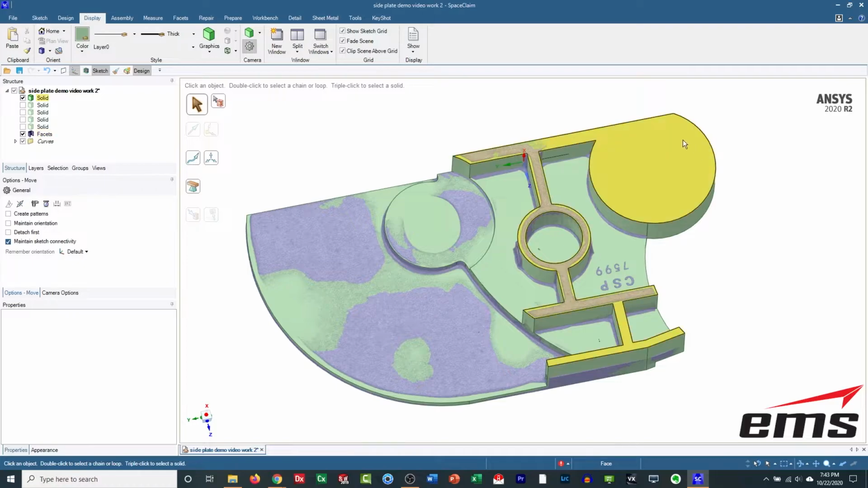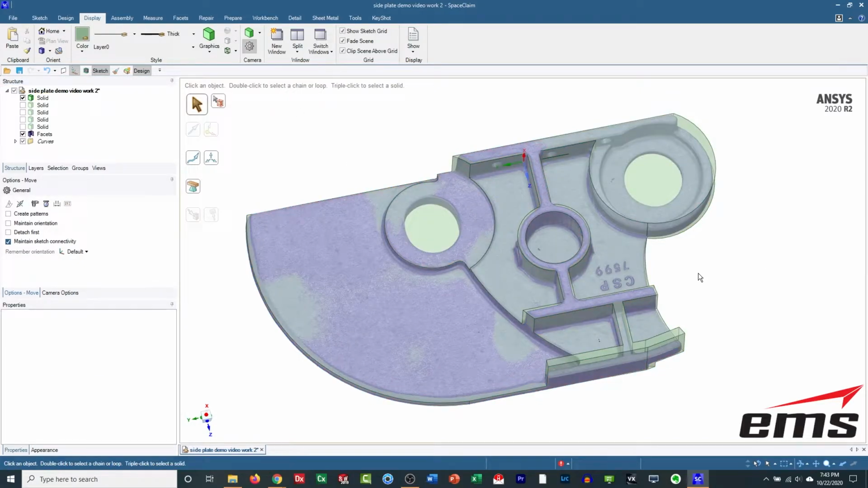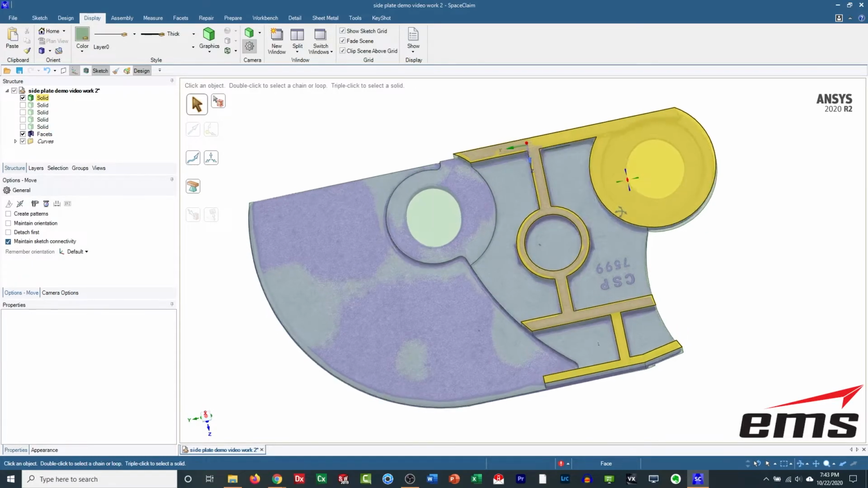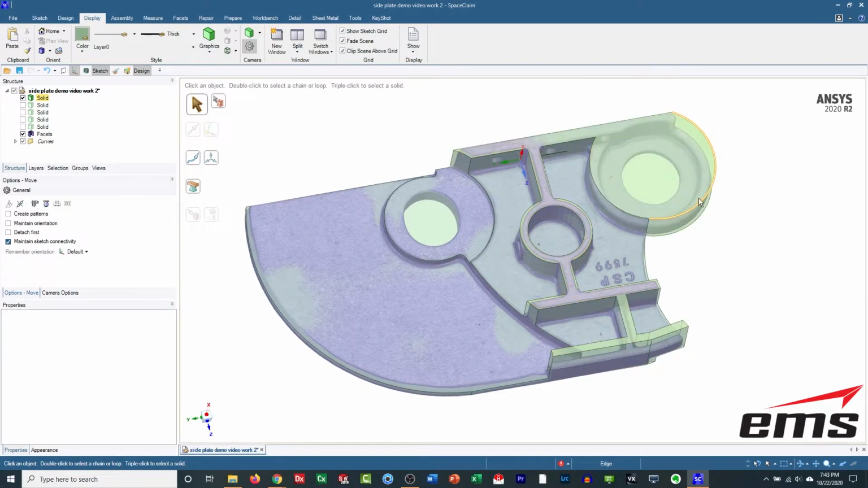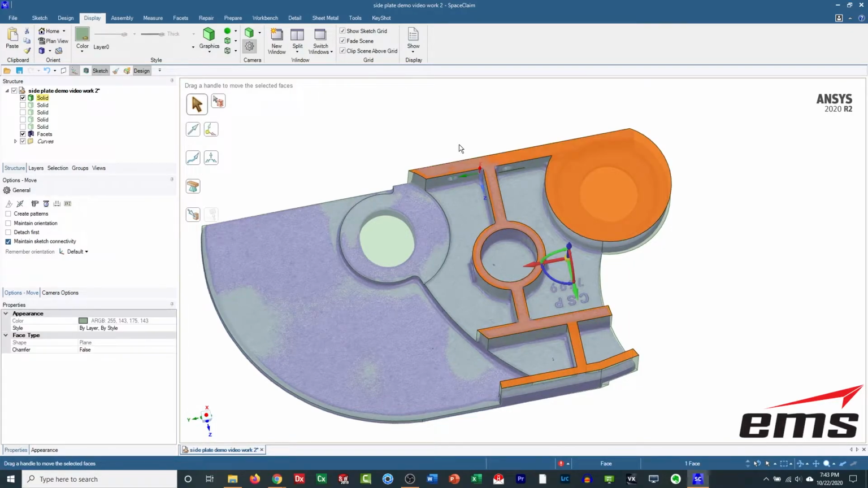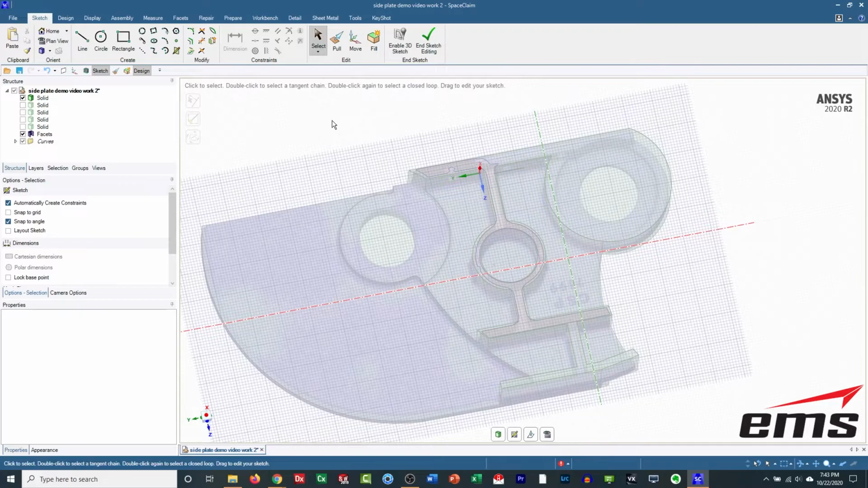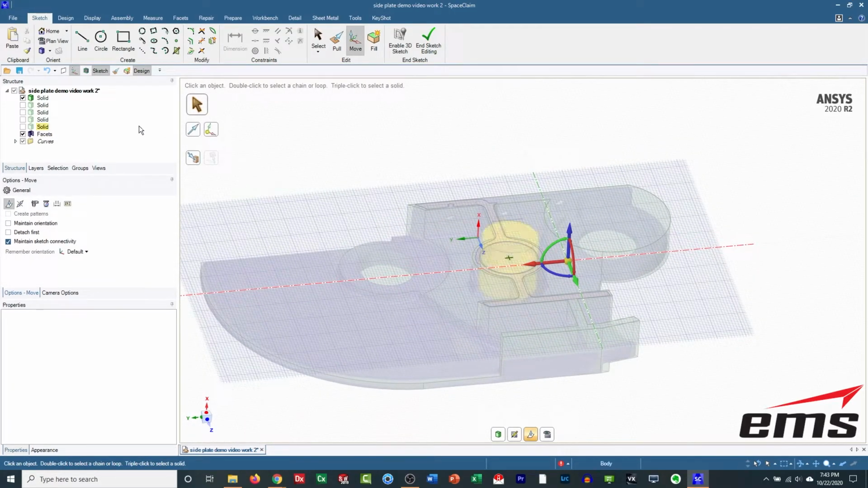All right, next we're going to work on this area over here. And what I'll do is make it translucent just so we can kind of see what's going on. So we've got this cutaway here that goes all the way to the bottom, and then this area here is cut off. So probably the best thing to do is pick this surface here, jump into our sketch mode, and we're going to move this down.